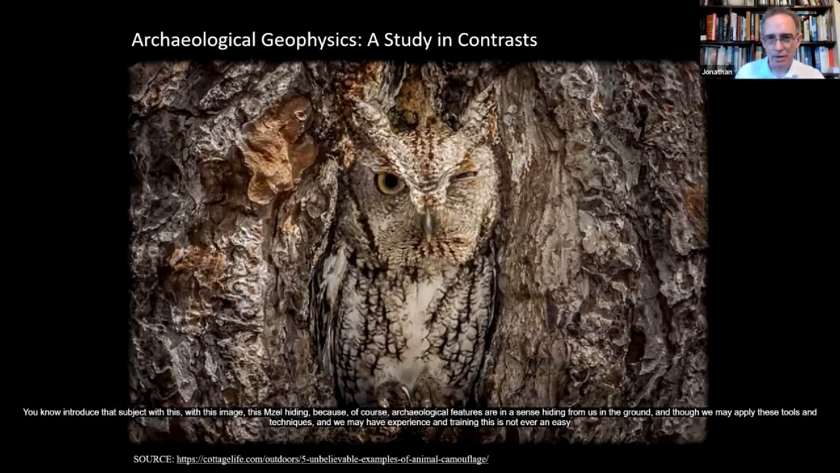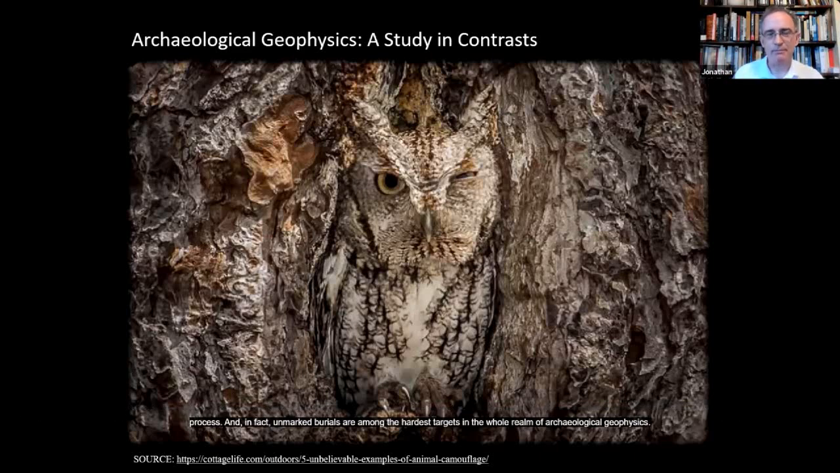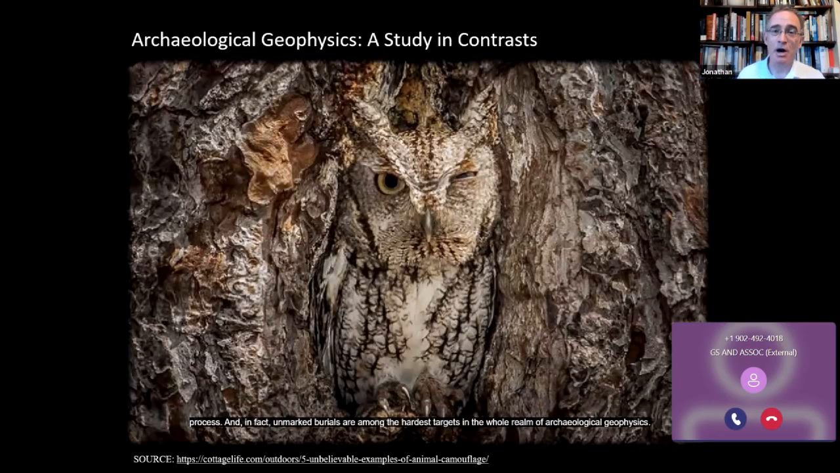And though we may apply these tools and techniques, and we may have experience and training, this is not ever an easy process. In fact, unmarked burials are among the hardest targets in the whole realm of archaeological geophysics. So as we launch into our discussion here, it's also a bit of a caveat. Don't let anybody tell you that it's a very straightforward proposition to measure and detect and map unmarked burials. In fact, it's very difficult to do.